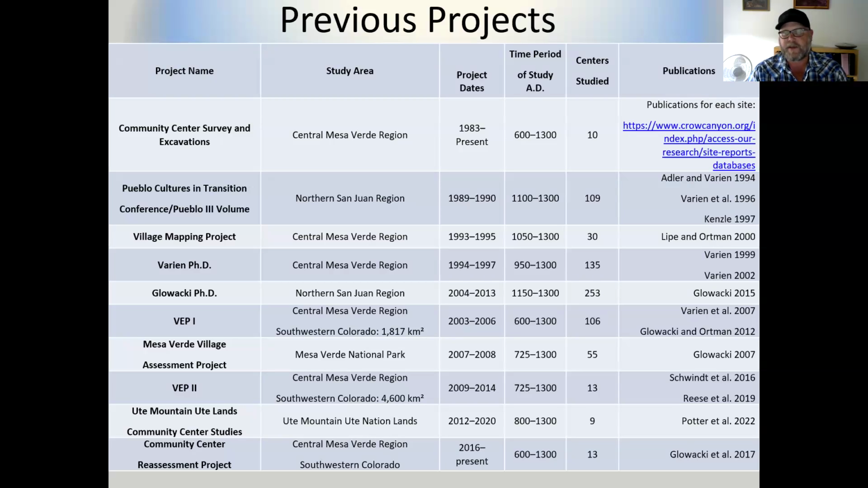But Katie is really actively working with folks, trying to find the best way to record the stuff that we're interested in and associate it with these community centers, and try to do it in a way that can be usable to other folks who are interested in this kind of stuff.